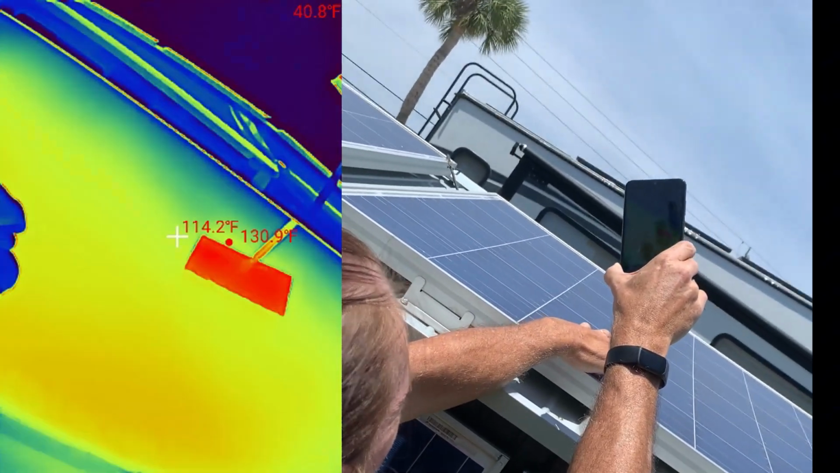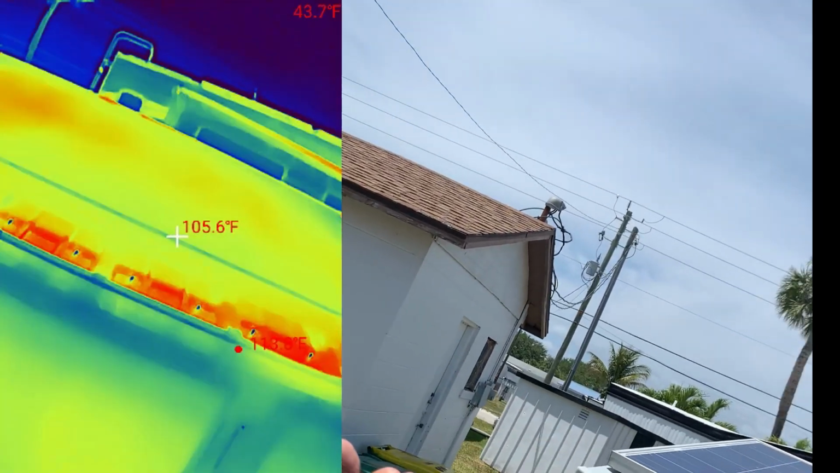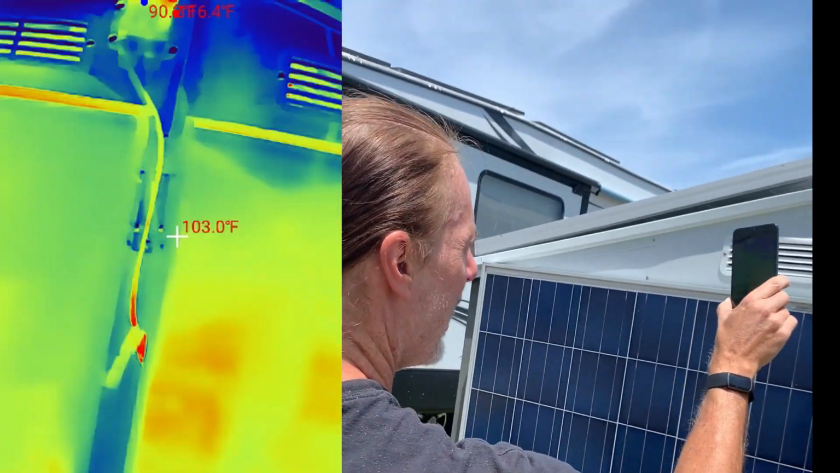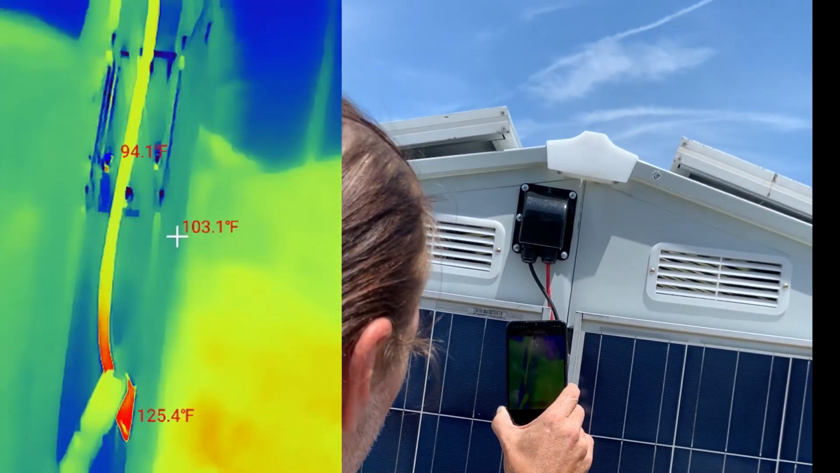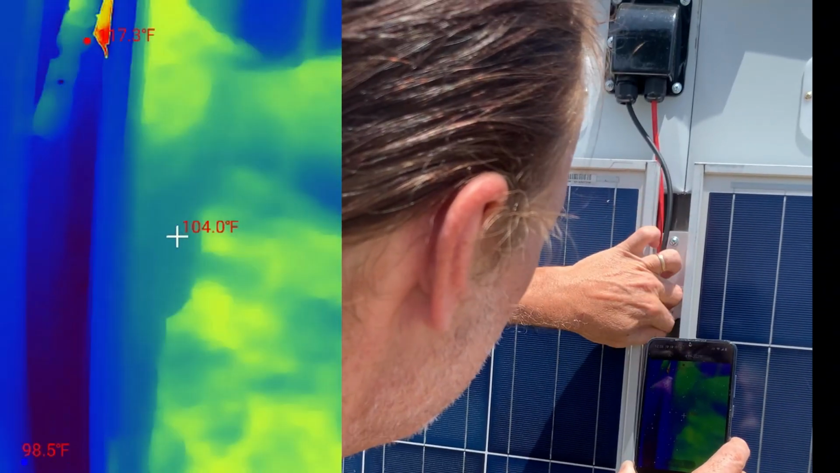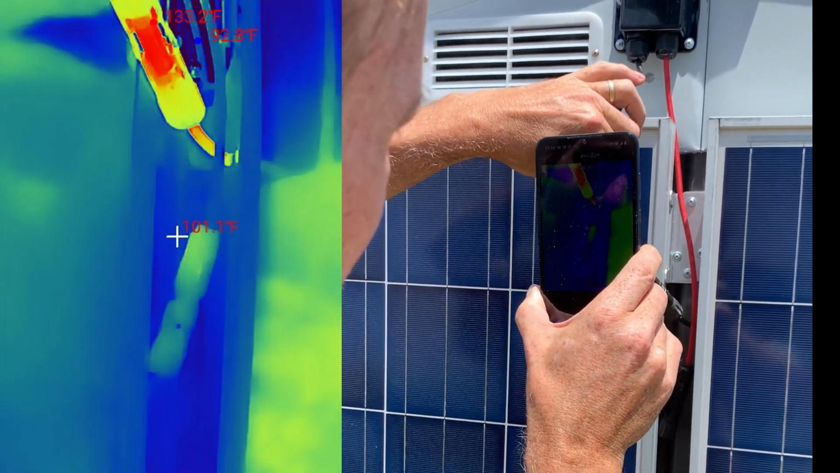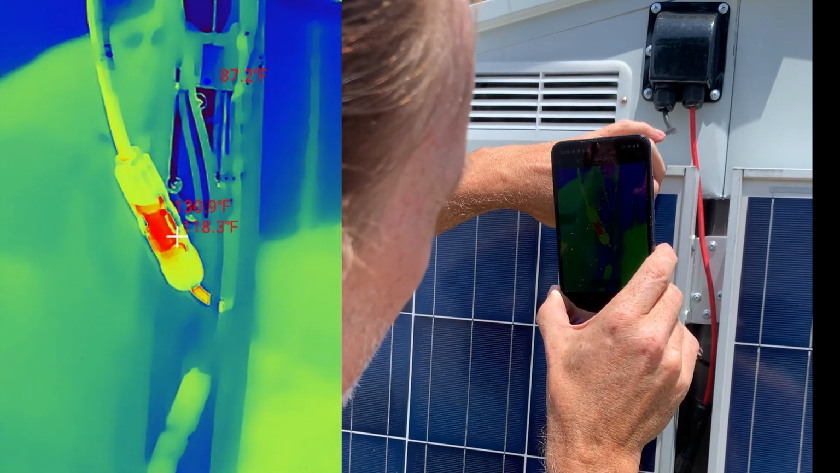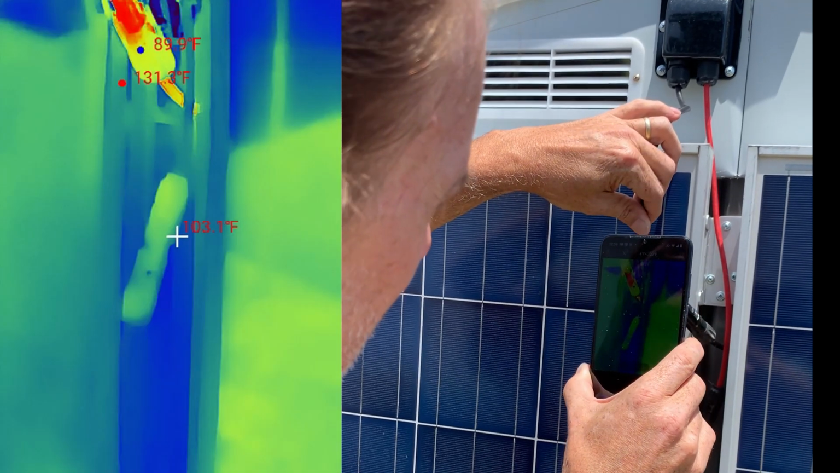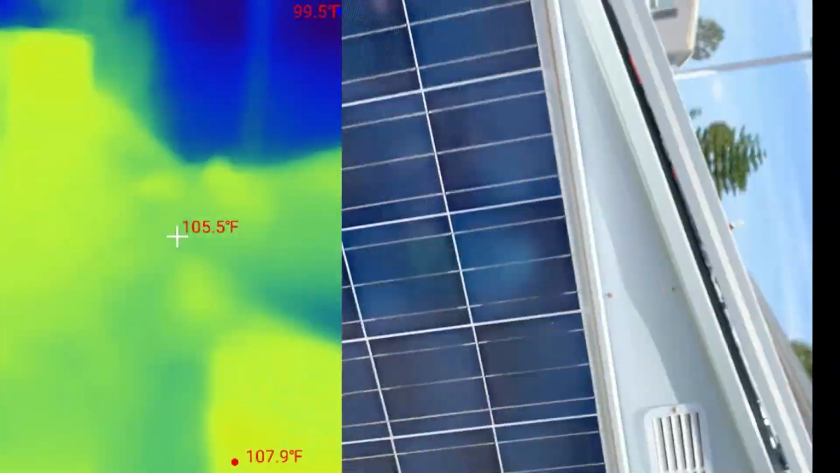See if I can locate where it is, and come back to this one over here. So as you can see, this is very useful in identifying if you're going to have some problems with wires or cables or anything. When I come down here to this MC4 connector, as you can see, that one's nice and cool. Interestingly enough, the second one in the background there looks a little hot though. We're going to pull that out and take a look at it. And as you can see, that probably needs to be looked at. That's running really hot for an MC4 connector. It should look more like this one here, which could imply there's something going on in there.